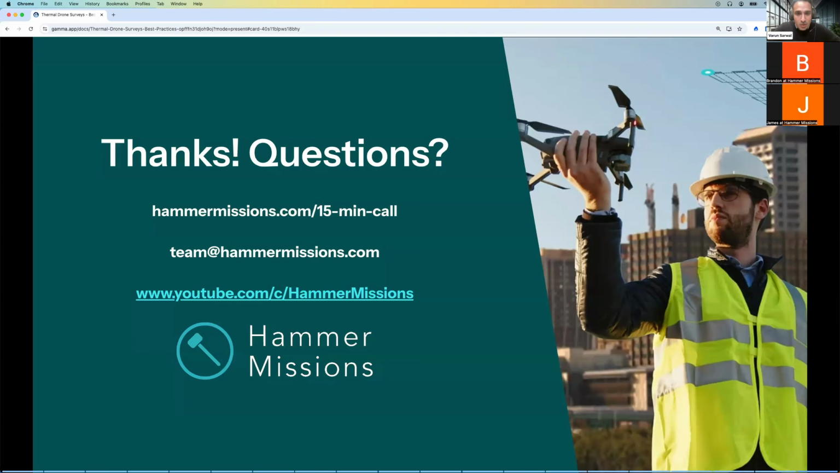JB Sandal's got another question. Why not fly IR mission specs and capture RGB concurrently if available? It would be oversampling RGB, but still be more efficient. Yes, I think that's a good point, and this is one of those areas where it depends on what the job is. If you want to fly both IR and thermal at the same time, you can absolutely do that, as long as your main mission is on the IR, and the RGB is the supplemental photos. So if you really want to optimize for one, then optimizing for thermal is a good idea.